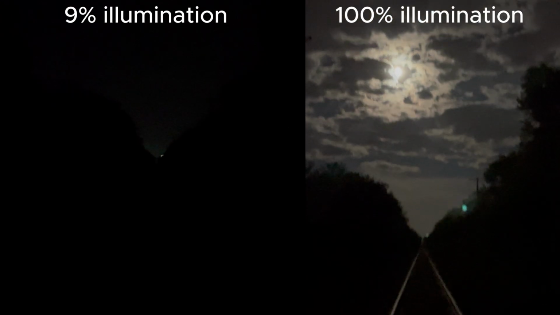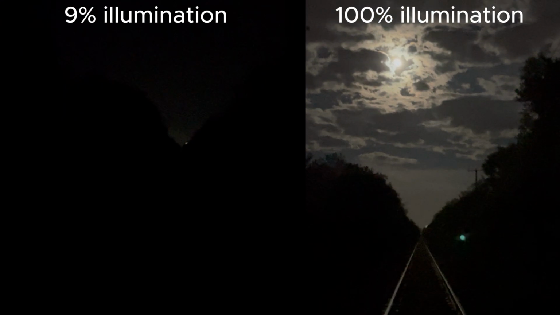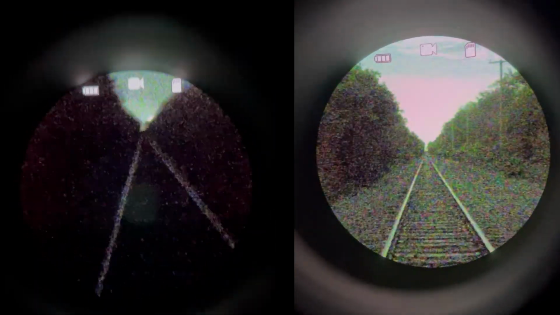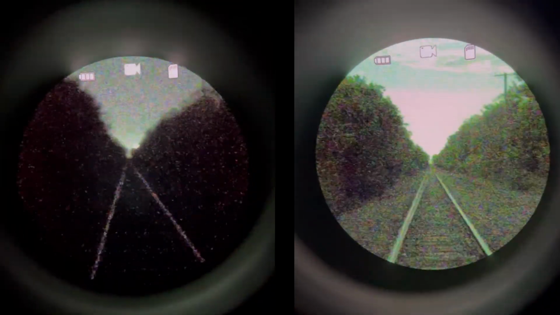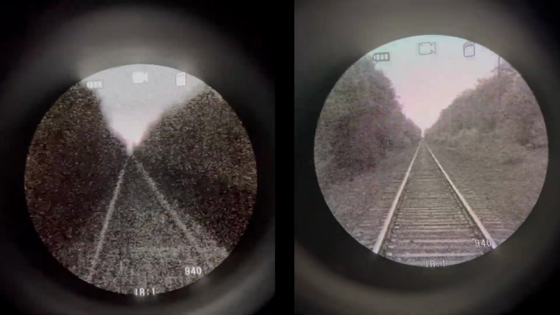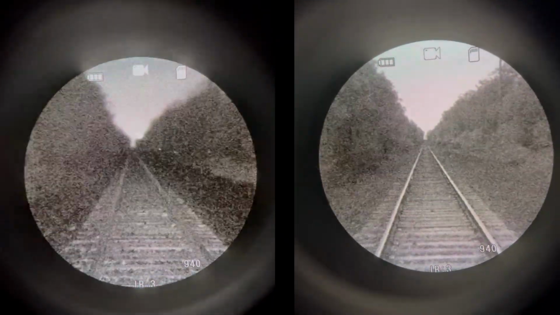For the field test, I went out on 2 separate nights. On the left, a 9% illumination night, and on the right, 100% full moon. Both nights are partly cloudy, and both were around 10 p.m. and 2 weeks apart. As you can hopefully see, even on the darkest of nights, and without IR illumination, the NVG-40 is better than your unaided eyes. For the budget price point, the passive performance is pretty impressive.